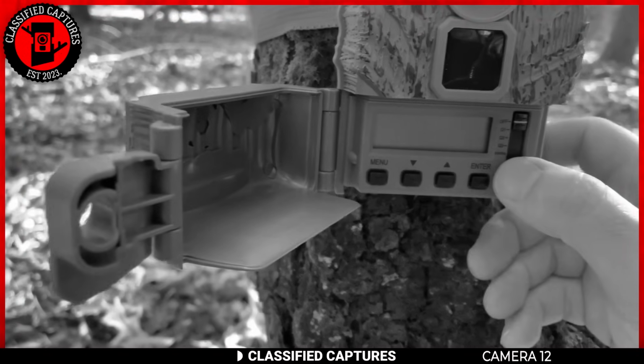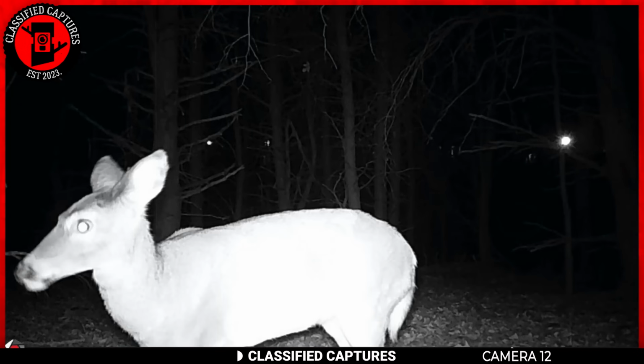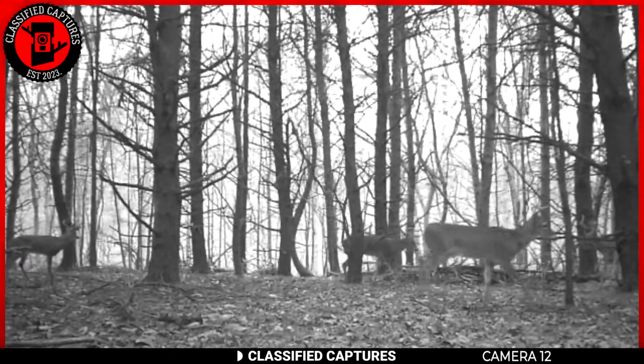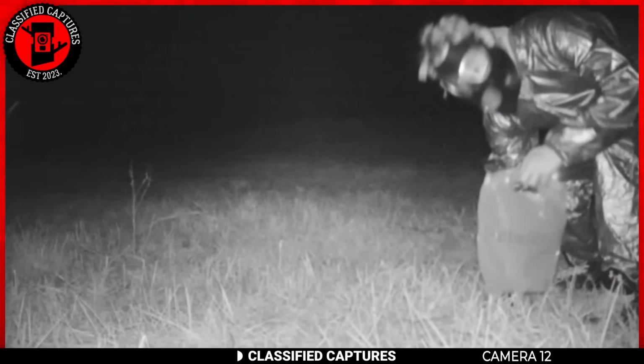Just picture this scenario. You decide to set up a trail cam deep in the wilderness to capture the wondrous creatures of the wild. Your goal is to see nature's beauty in its purest form. But when you finally retrieve your device, you're in for an unsettling surprise.